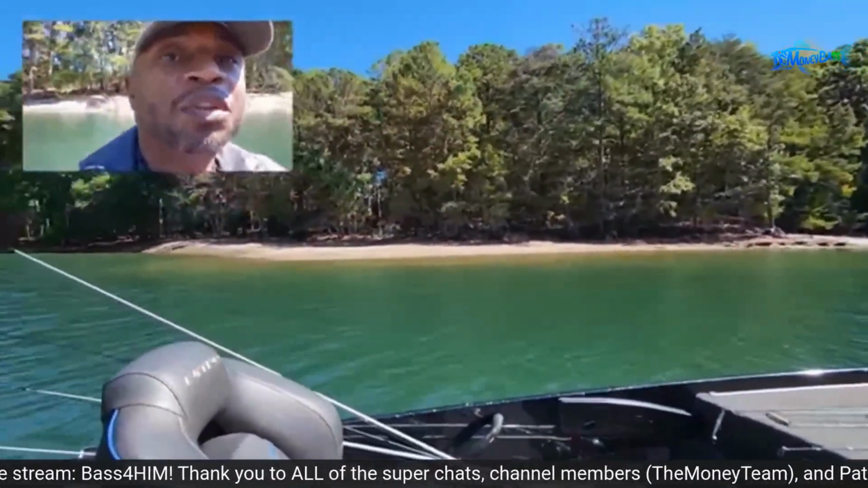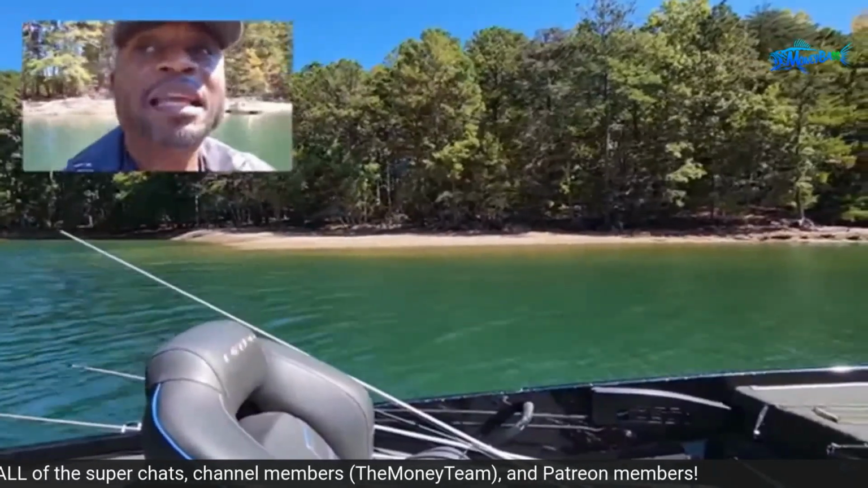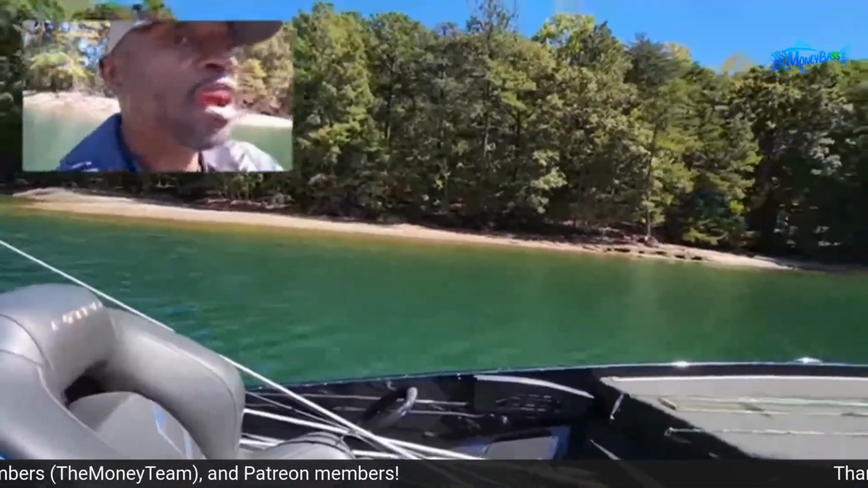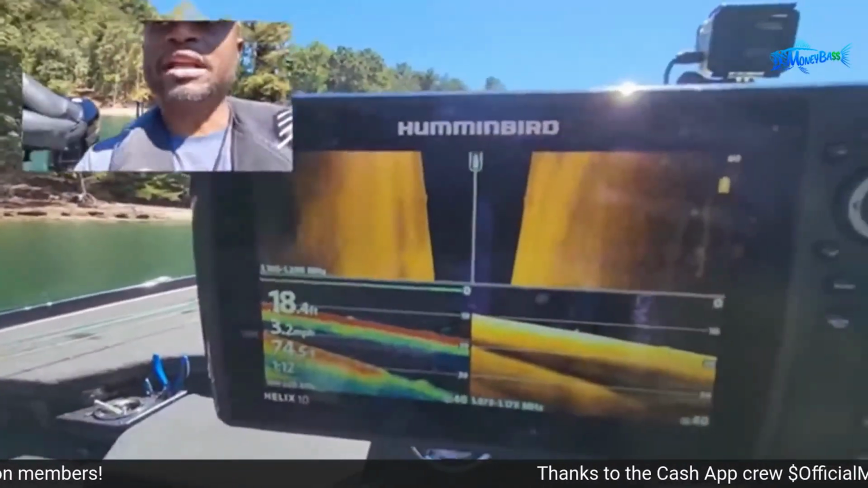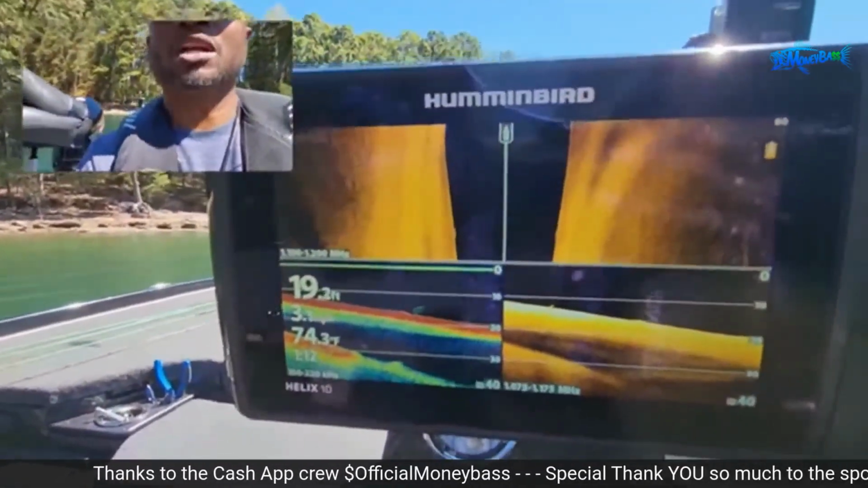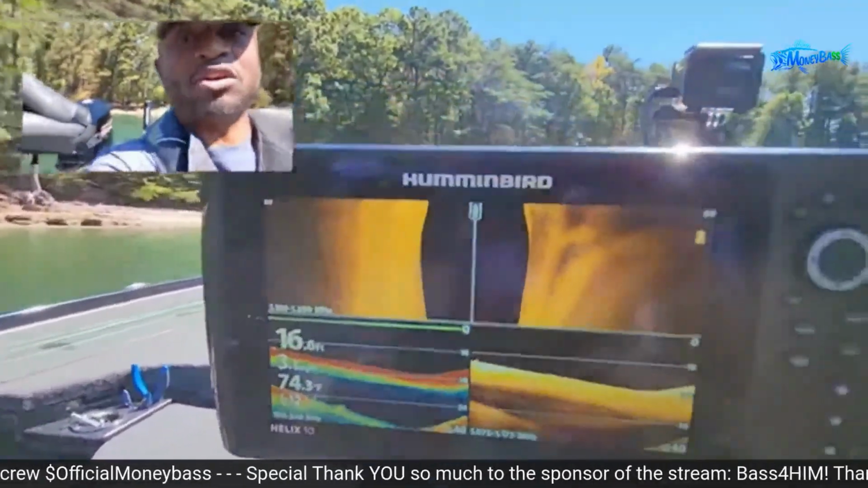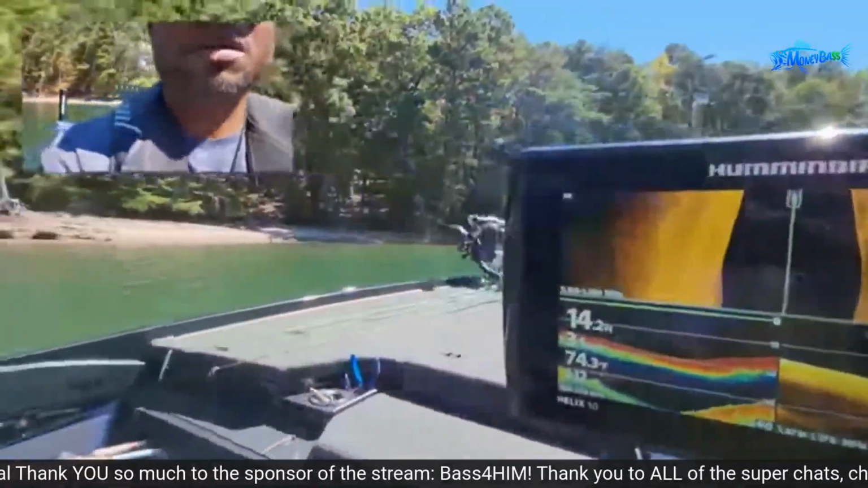Take a look over there, guys. You see all of that sand. That's kind of like a sandy point or flat. All of that is out of the water right now, but it is normally in the water. What we are going to do is go straight down this bank. I'm maybe in 19 feet of water right now, but I will try to stay around 19 feet or so, because that allows me to see all the way out to the bank.